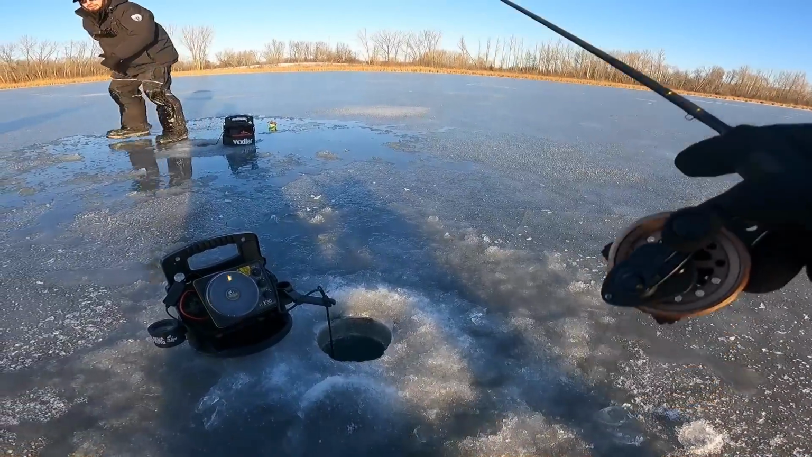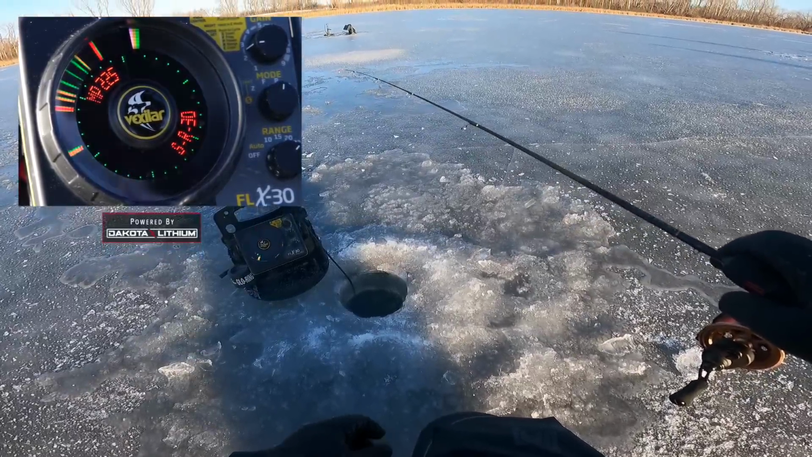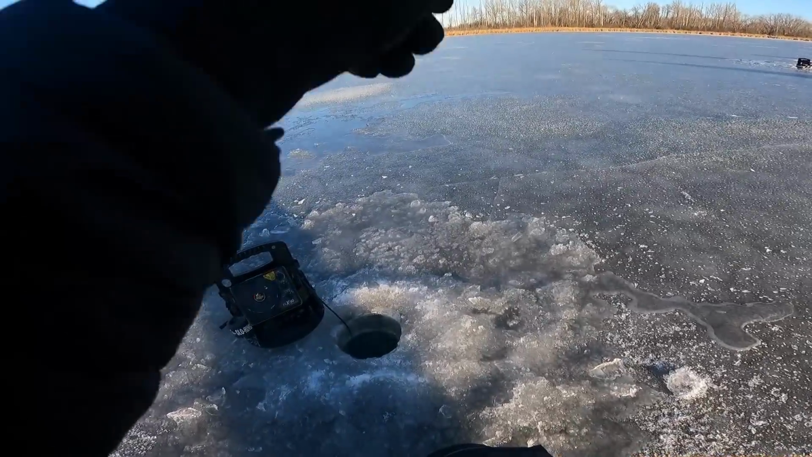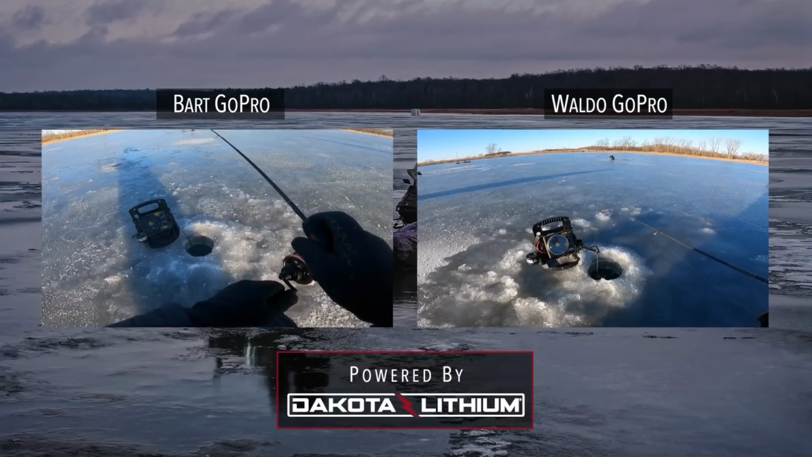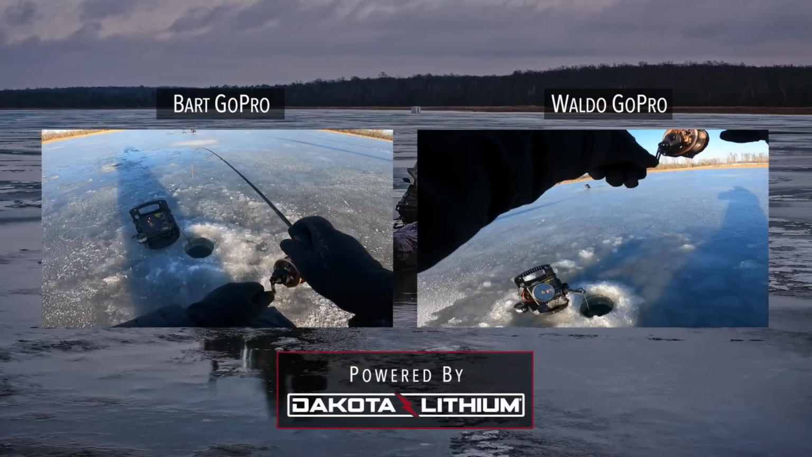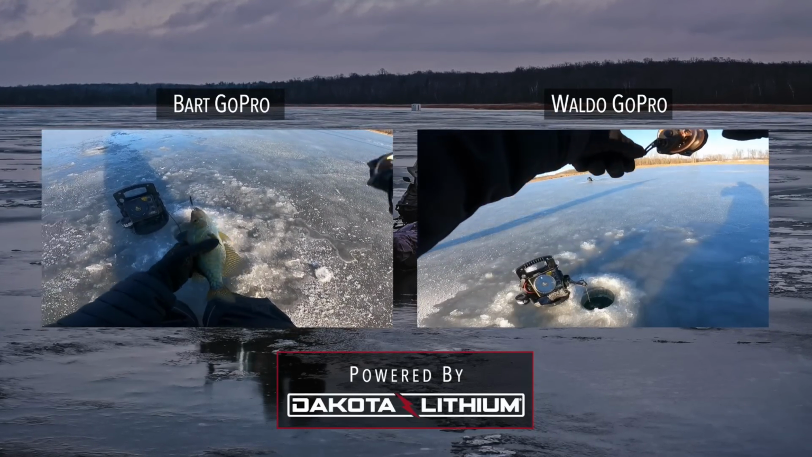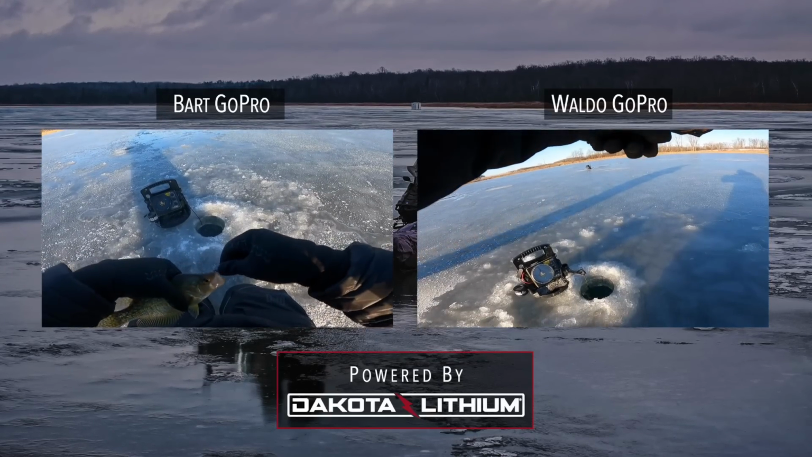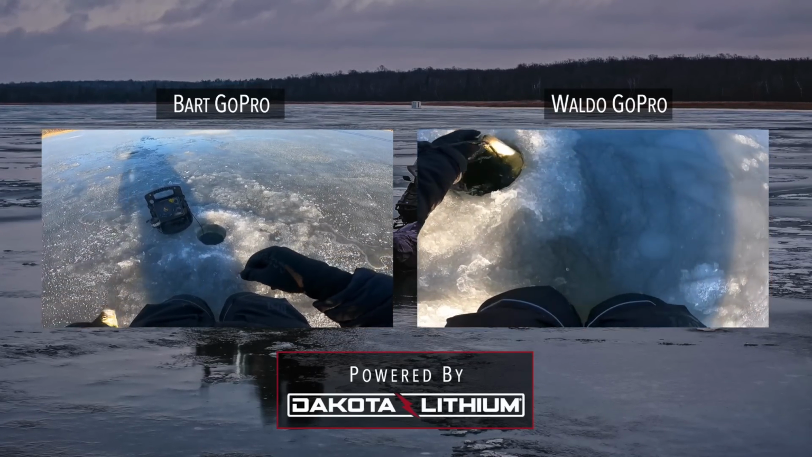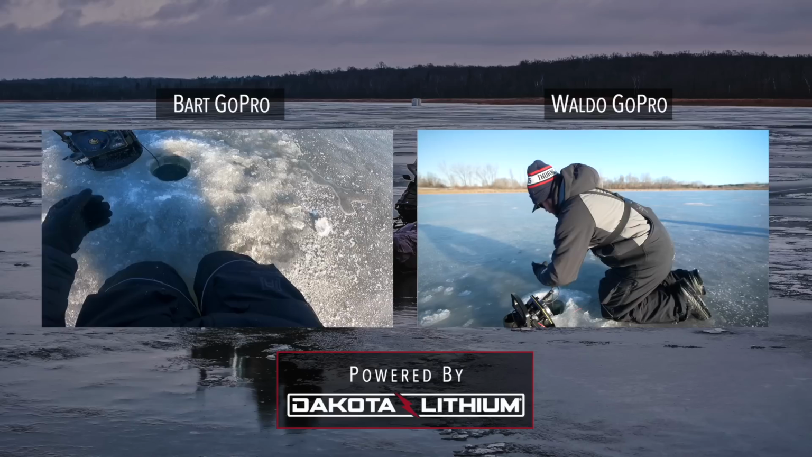Oh. It looks deep on set. Hooked up. Dubs, they're biting. It's on. Crappie. First one. Little guy. He'll do. Got him on. Another eater.